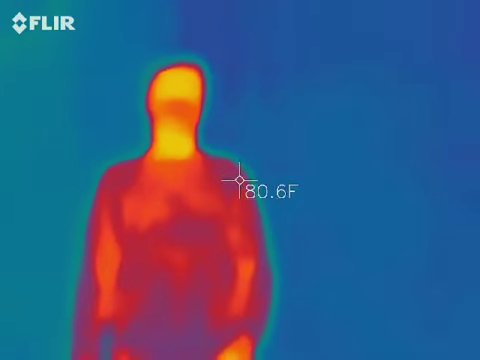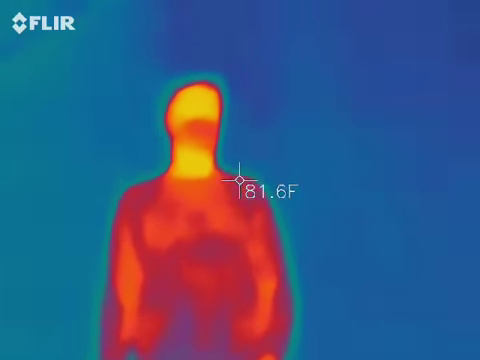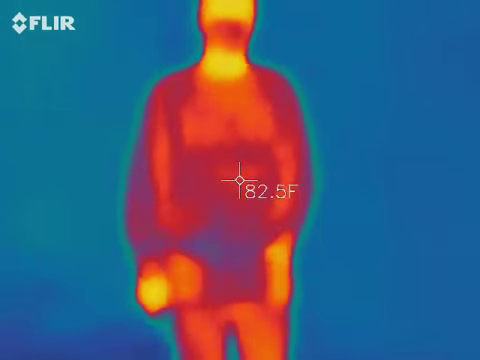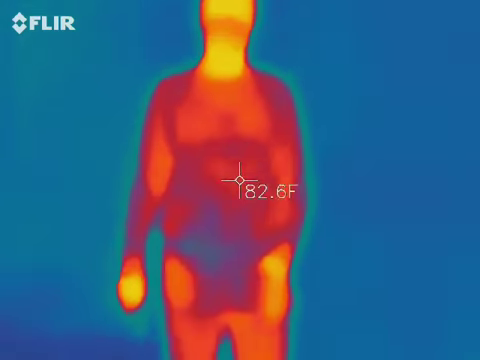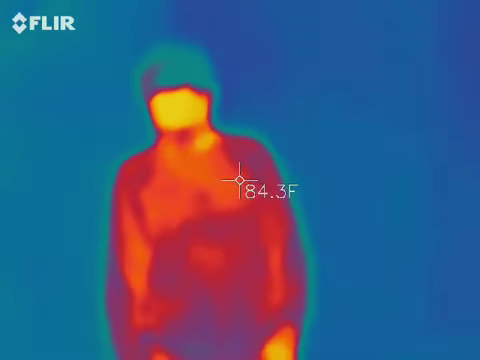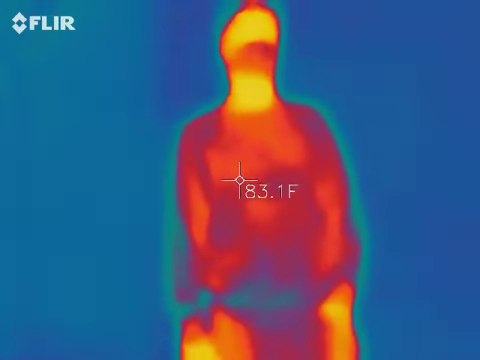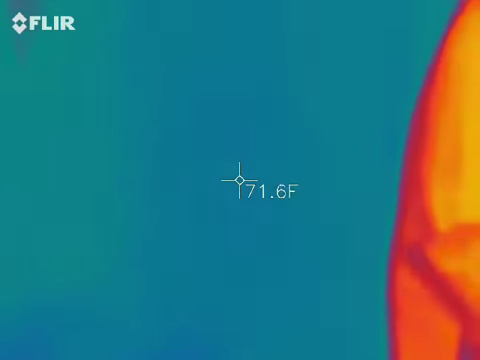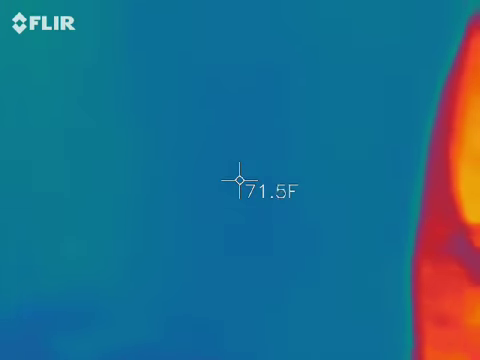To give you a gist of what you all will be looking for, I like to show you this video so that you can see something I actually caught with that camera. I wanted you to see it. This is at the next location we're going to go to. This is a wall, all this red and orange right here.